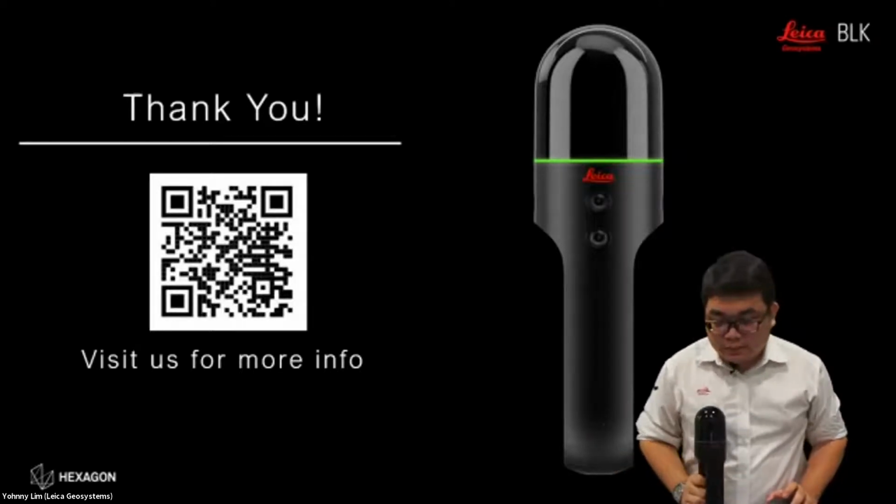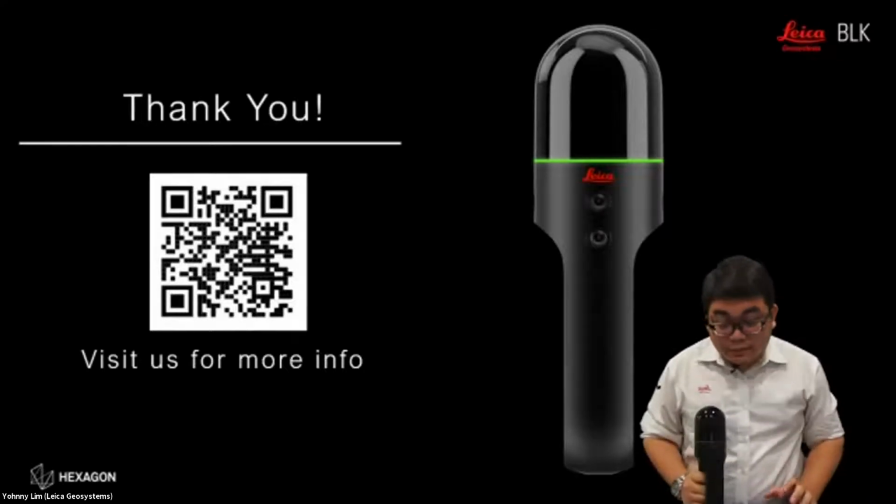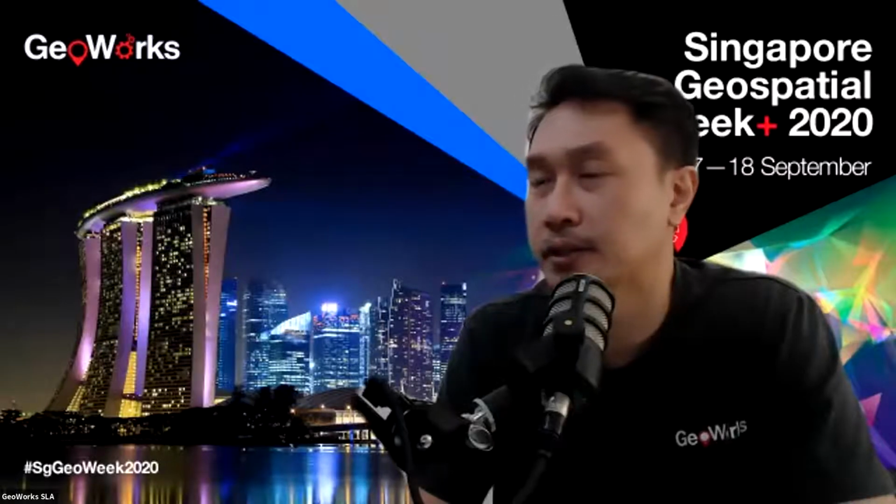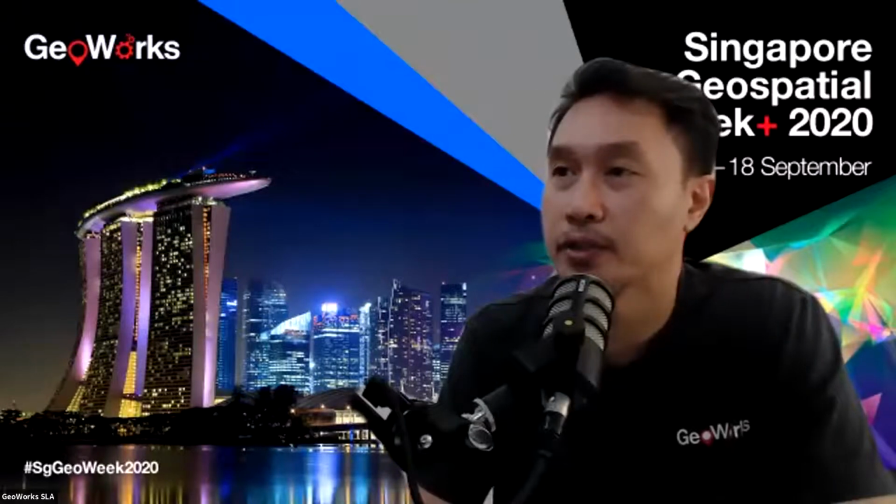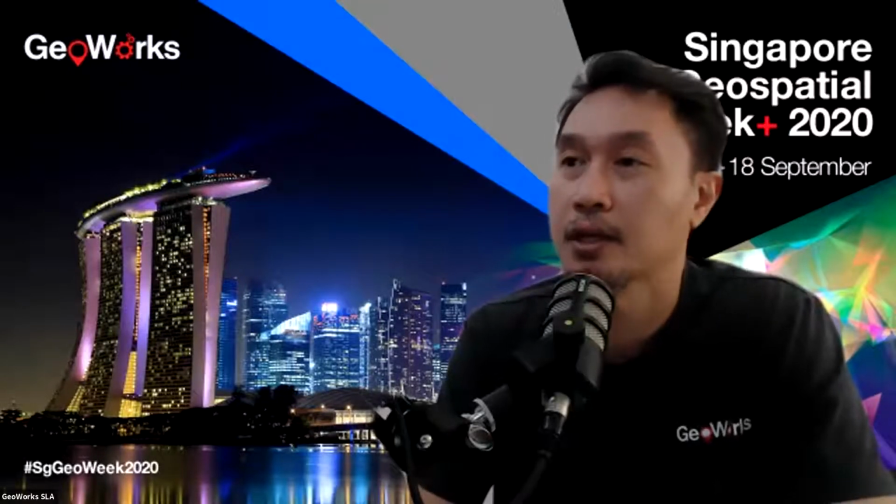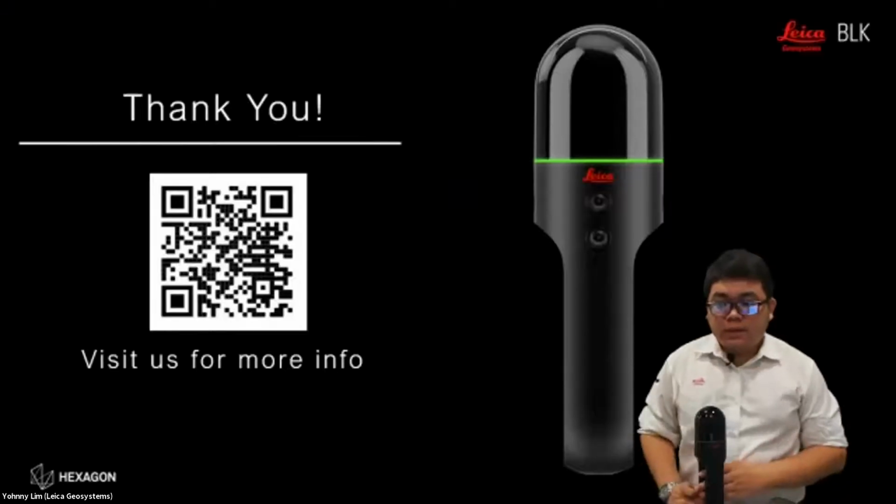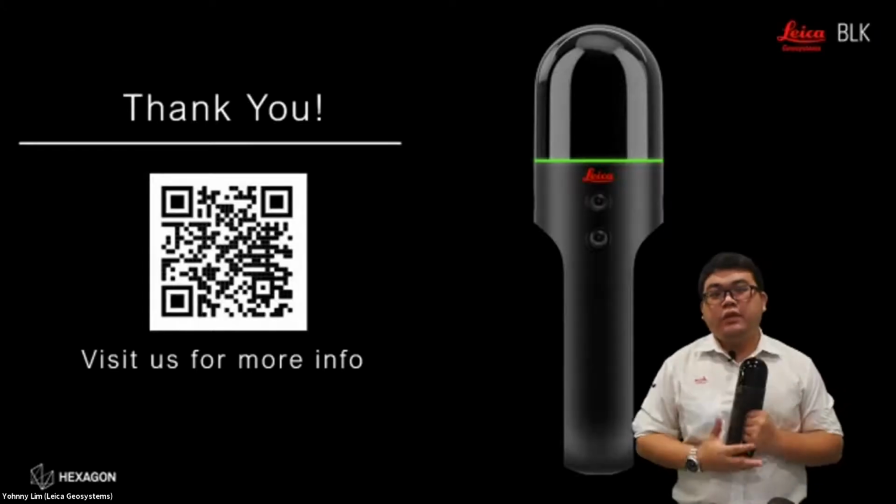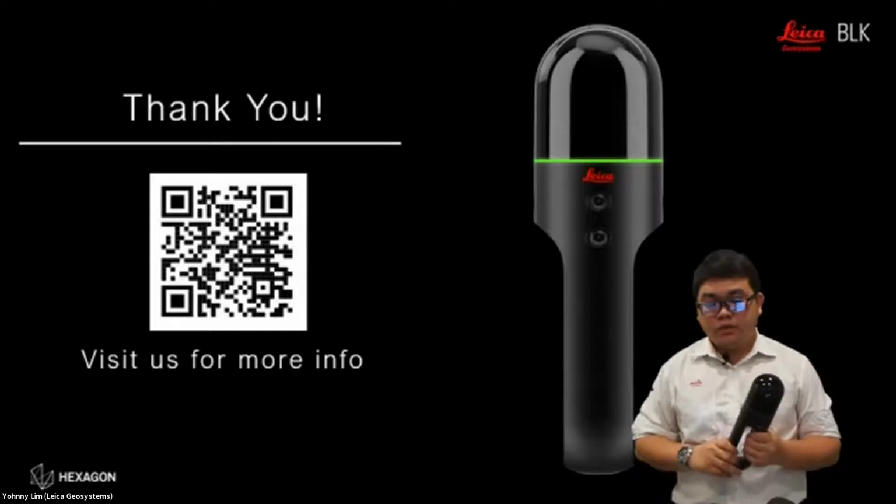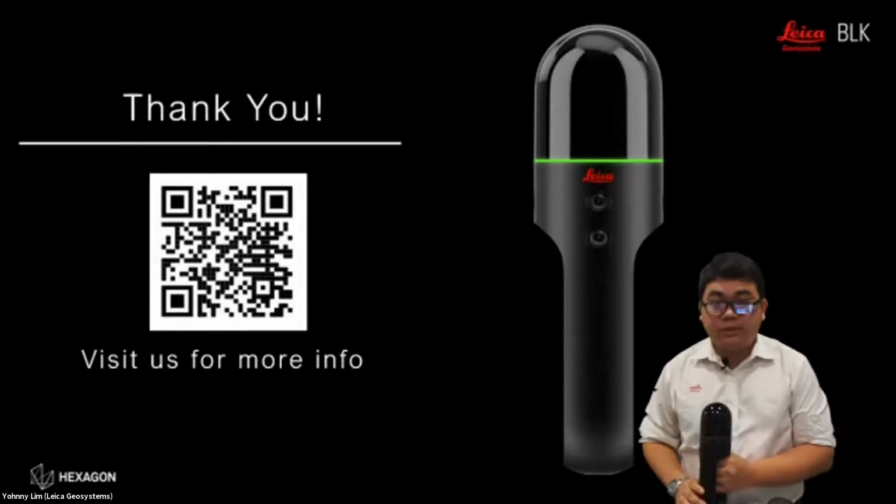Next question: what is the maximum range of the BLK2GO, and can this be ported easily to an ArcGIS platform? The maximum range of the BLK2GO is 25 meters, and the workable point cloud range is around 20 meters.